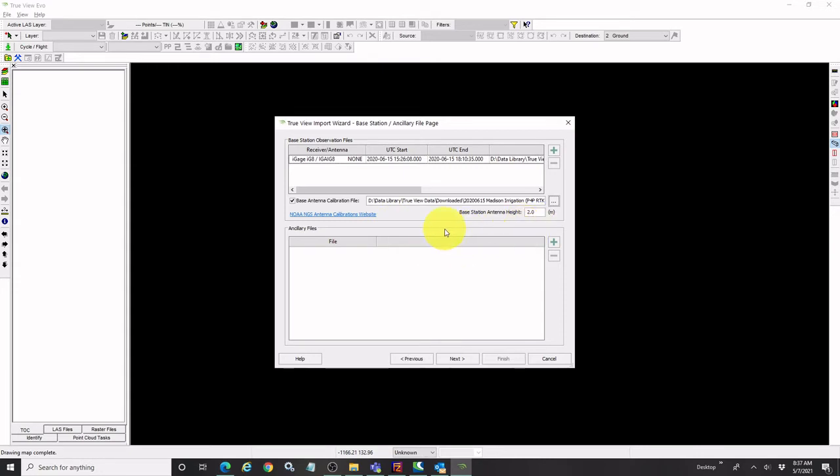My antenna height generally is going to be 2 meters. I want to make sure that's set correctly, though, if it's not. And I could add some ancillary files if I wanted to. For instance, if I'd taken a photo of the base station setup and I wanted to log that in here, I could do that as well.